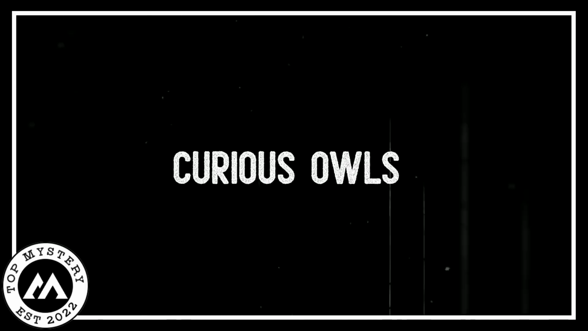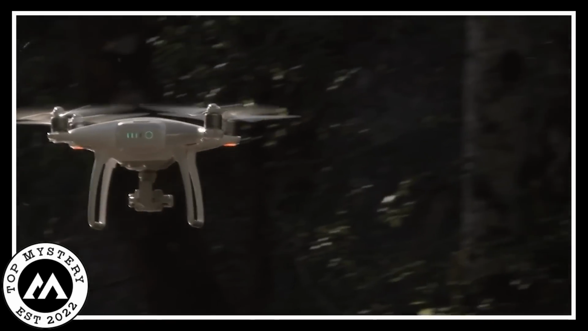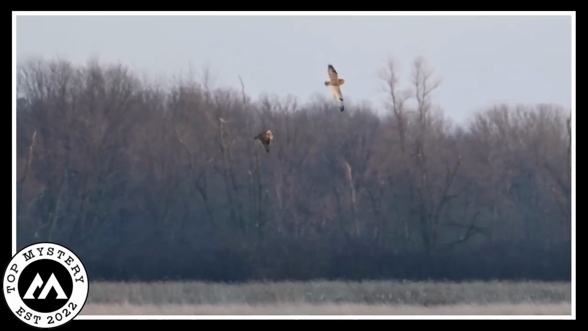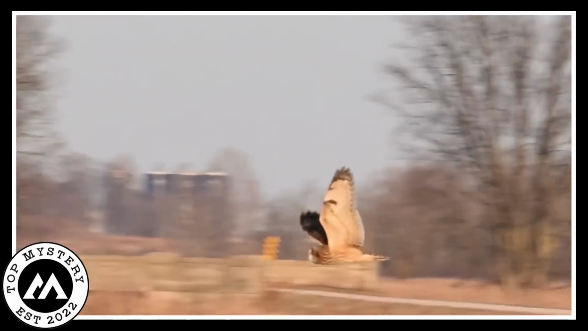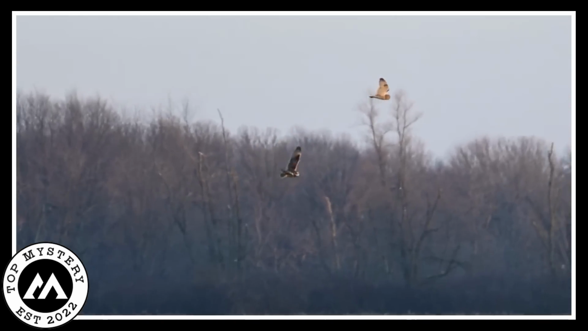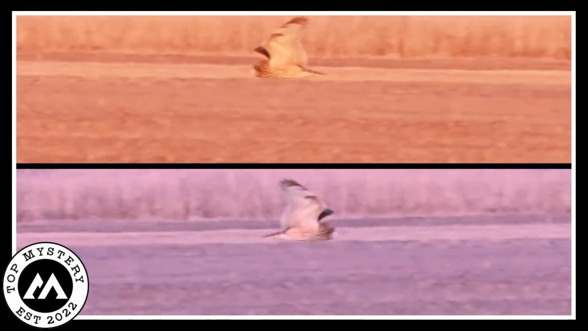Curious owls. The drone's camera captured an astonishing sight. 2 owls gracefully soaring through the sky, their purpose shrouded in mystery, or perhaps without any purpose at all. What made them truly intriguing upon closer inspection were their petite, stubby ears setting them apart in the avian world.